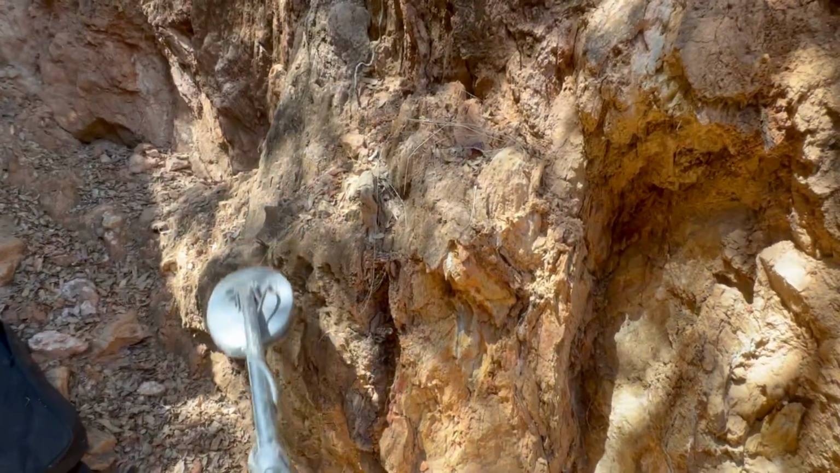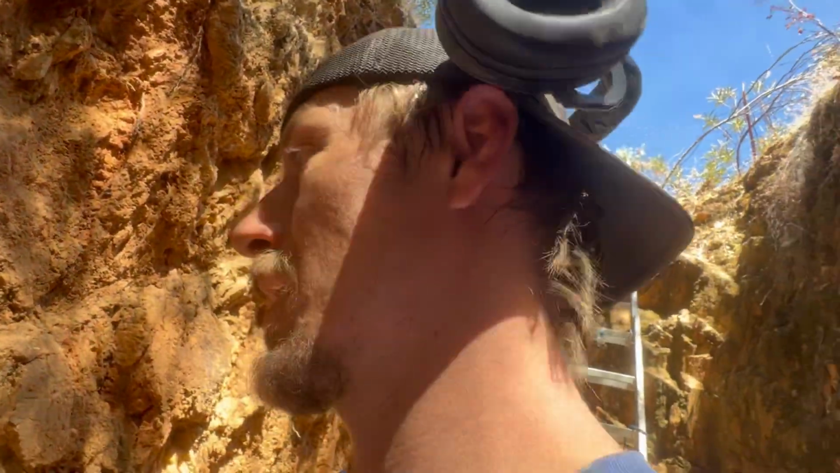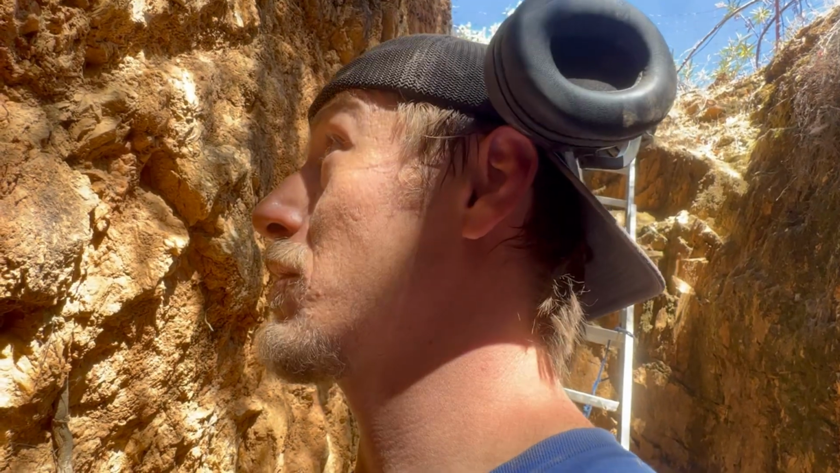So we got noises, and at this point, we're gonna do what we can to figure out what kind of gold's in here. We got samples, and we're gonna take them back to the home base and see if we can uncover the mystery.